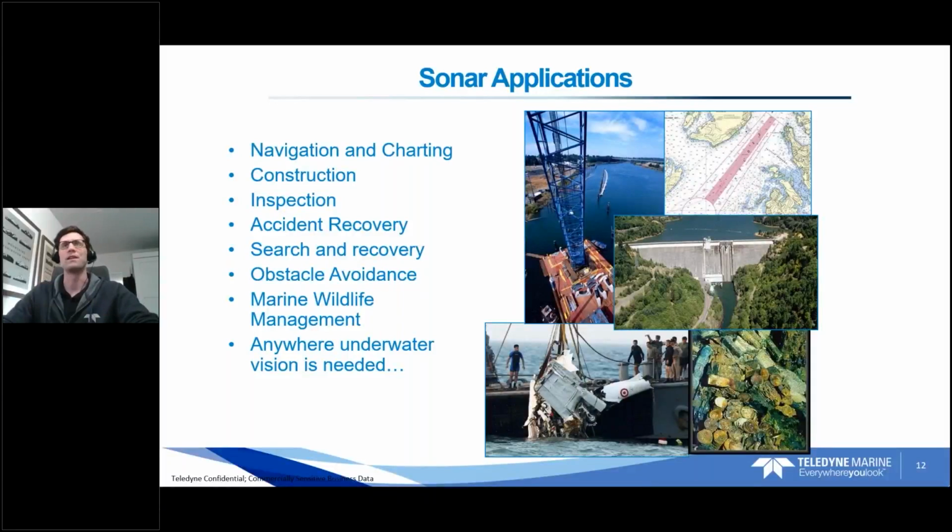Navigation and charting is obvious. That's historically the most common use. Forward-looking sonar, using it for navigation, obviously makes sense, pretty straightforward. Construction is becoming very common nowadays, construction and inspection.